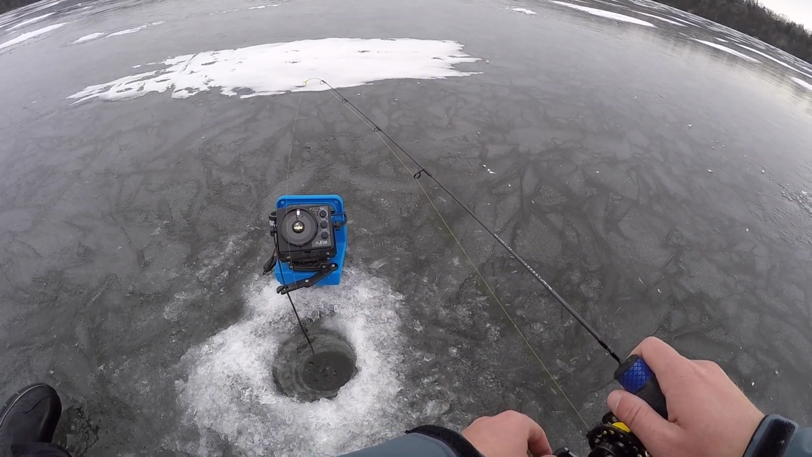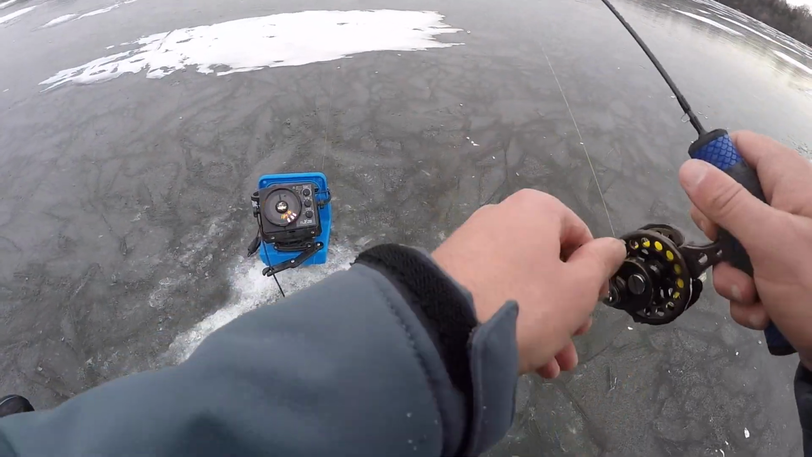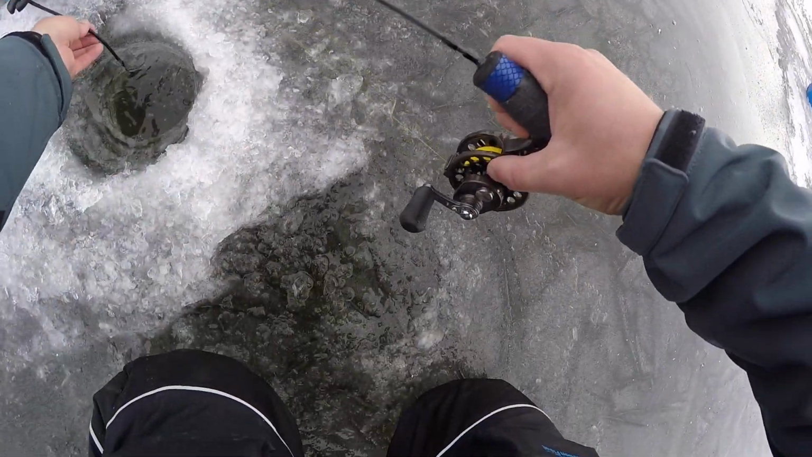That was next. That's my first spill of the year. I just hooked him right underneath the hole. That was a crappie.